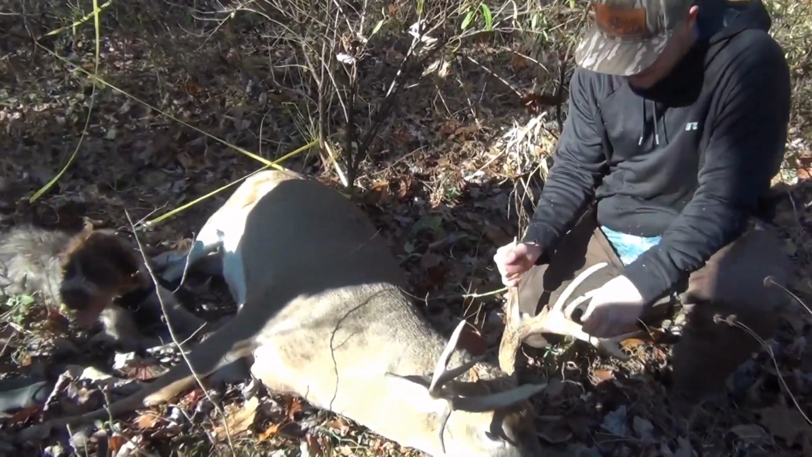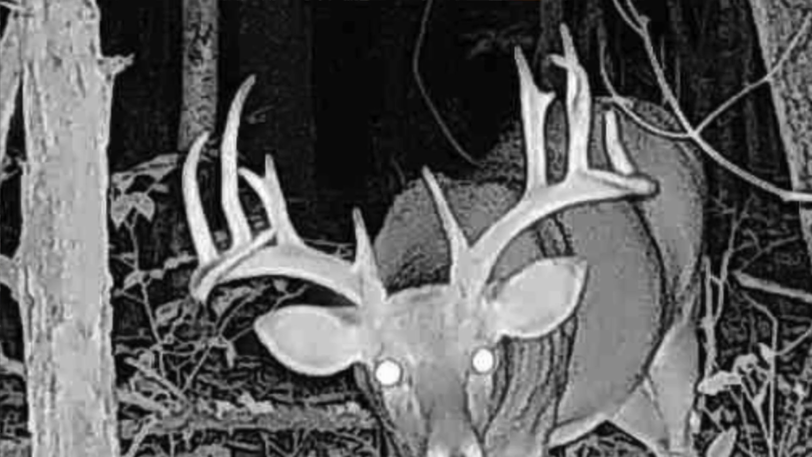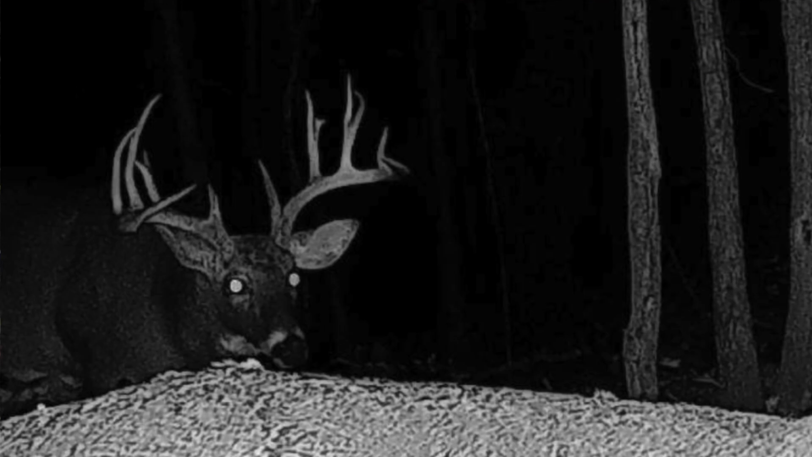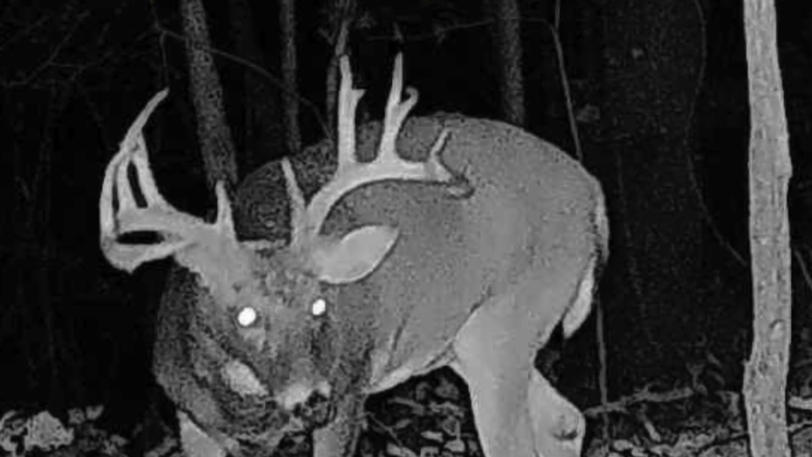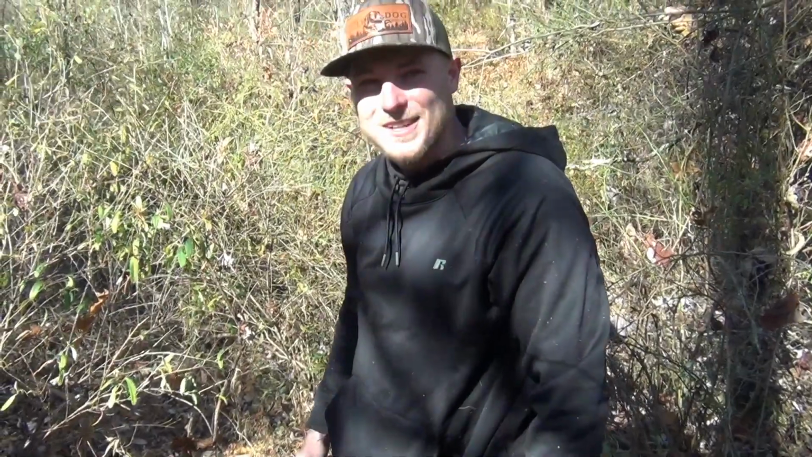Nice big deer too. This deer is certainly 5.5 years old for anybody wondering the age. We've had pictures of them the last 3 years, which we will share, but hey, congratulations. And he was definitely a mature deer, and one that we were planning on shooting, giving the opportunity. So good job. We're going to get it up out of here and get some pictures. Any last words? Work starts now.